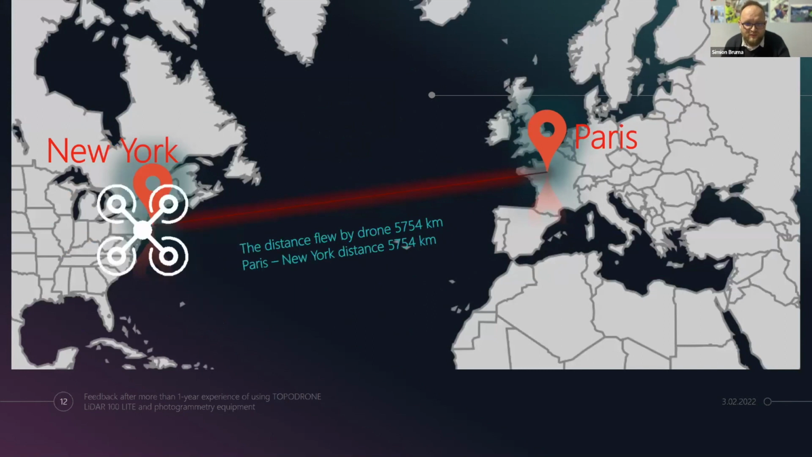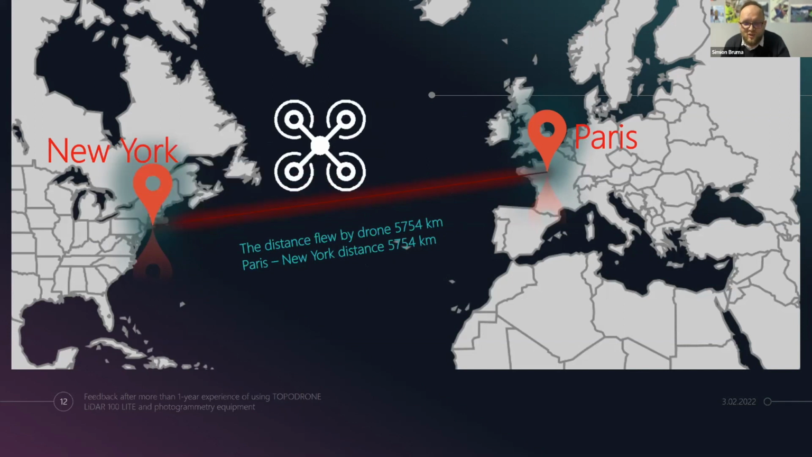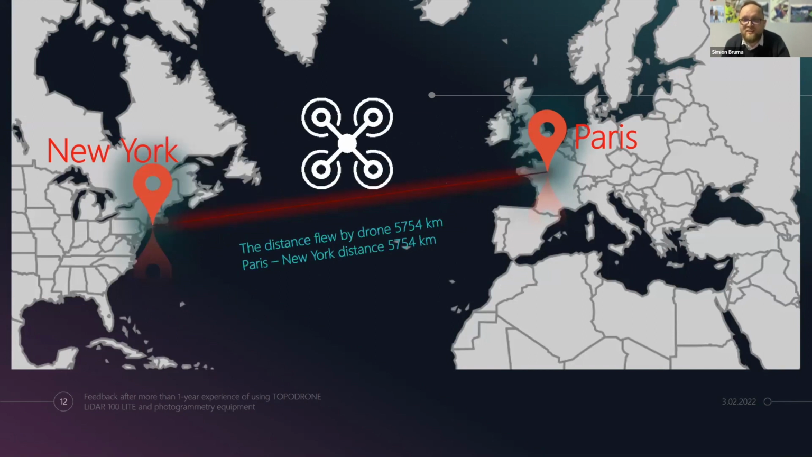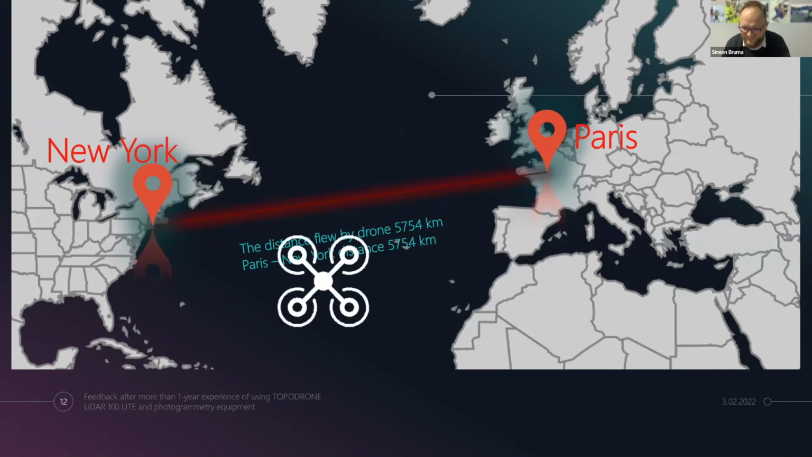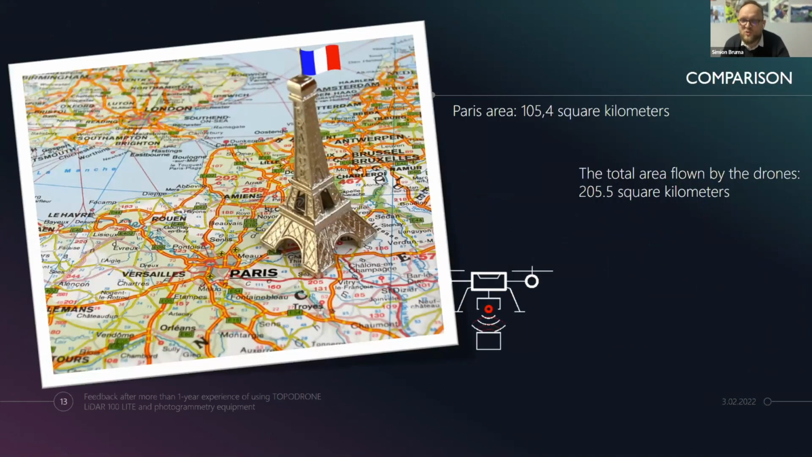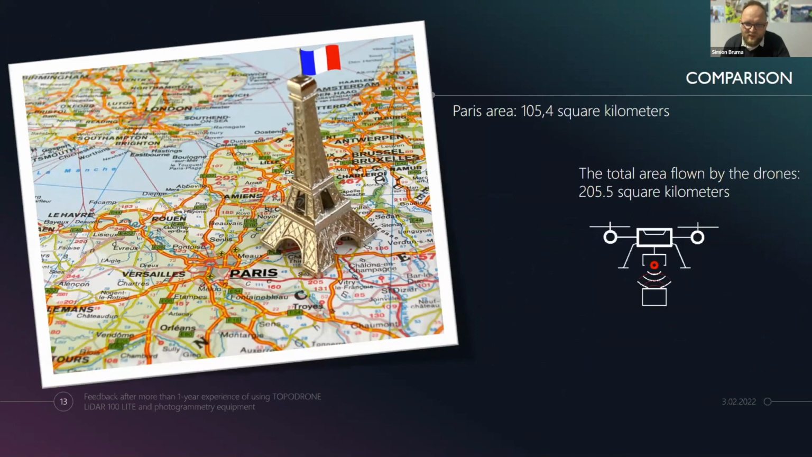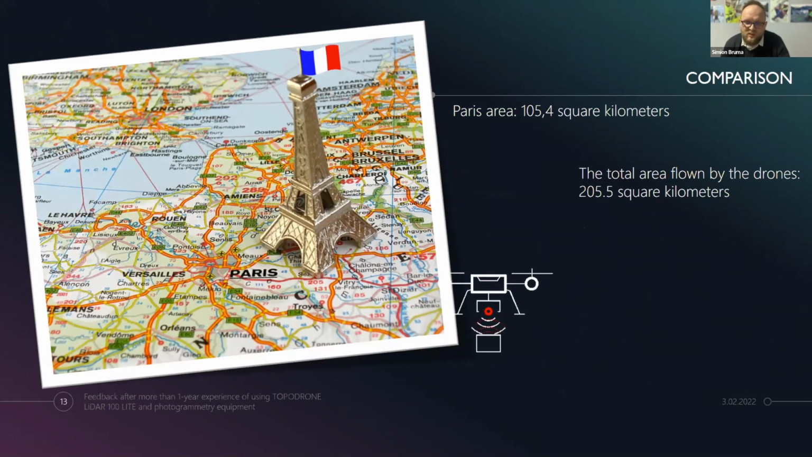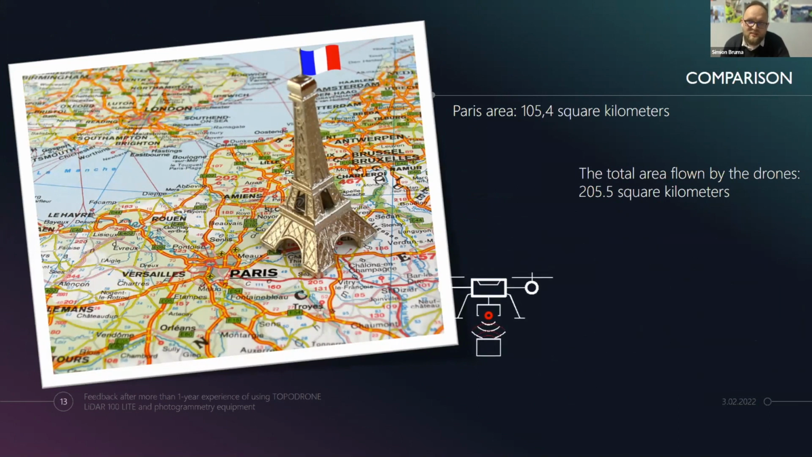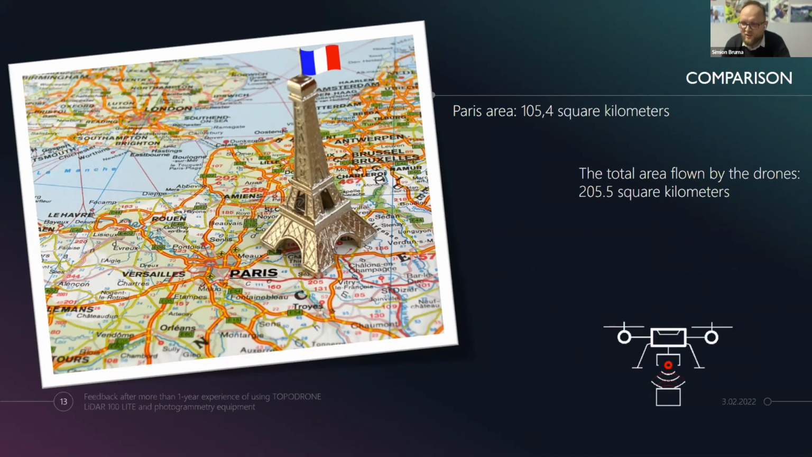Just for fun, my colleague calculated how many kilometers our drones flew. I think our drones flew from Paris to New York in safe conditions. We also tried another comparison. J'espère un peu français. C'est plus facile pour moi en français. A little comparison: Paris has 100 square kilometers, and we flew in total 200 square kilometers. So let's say we flew twice the surface of Paris, the city of love.